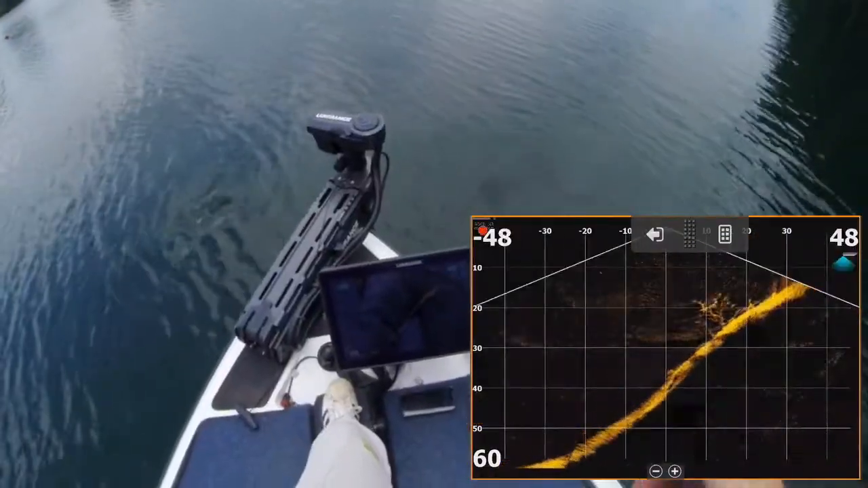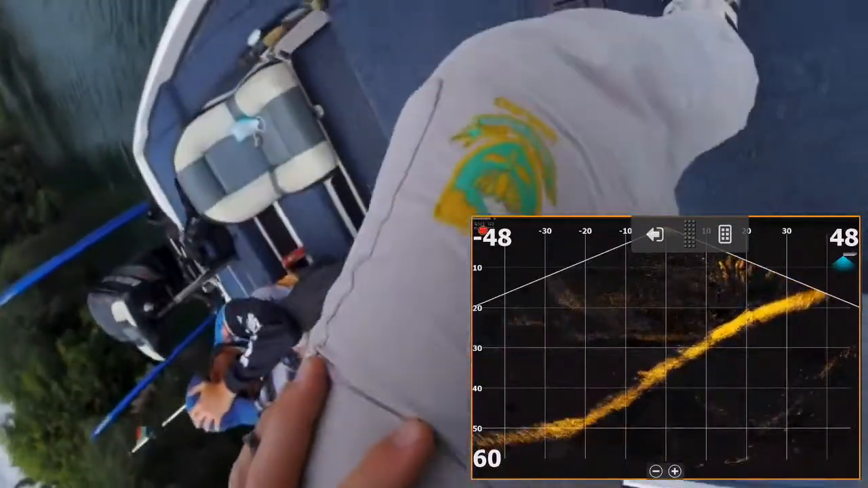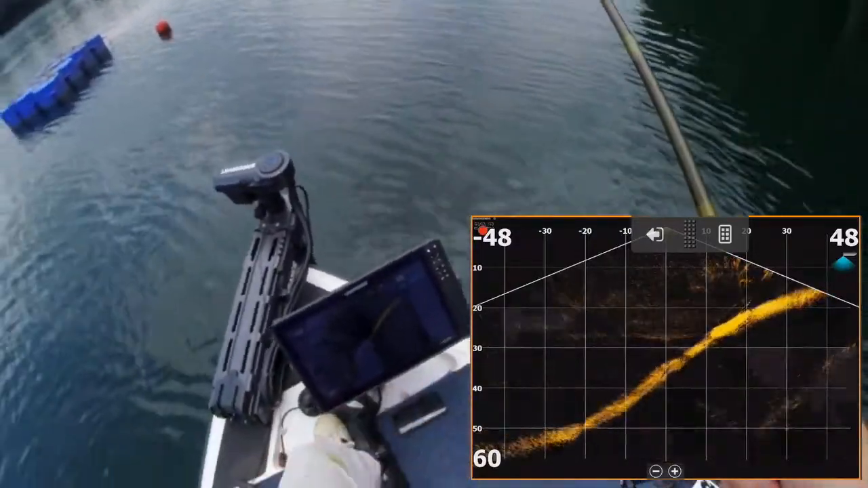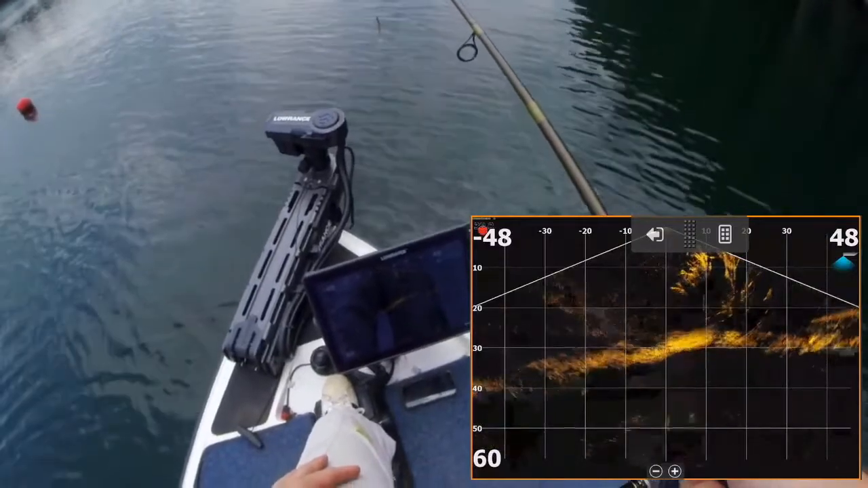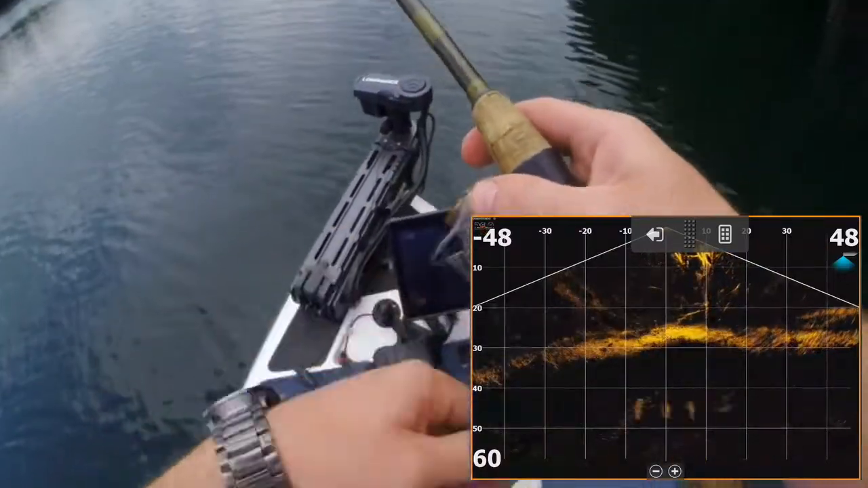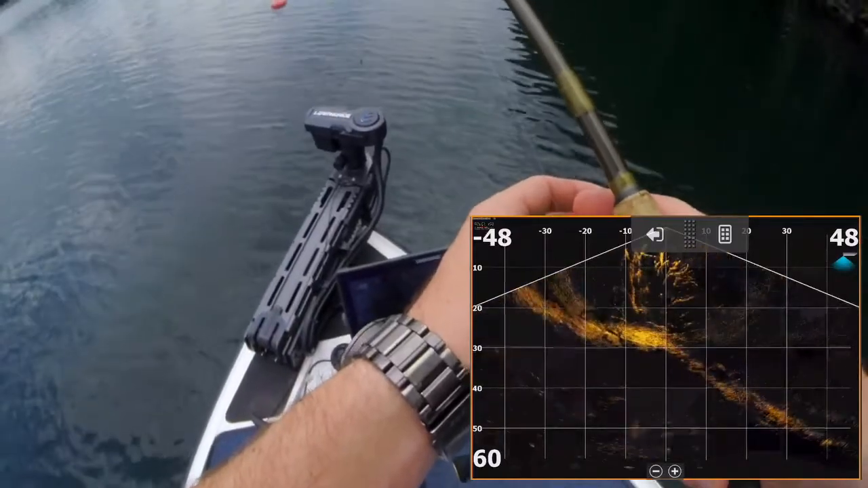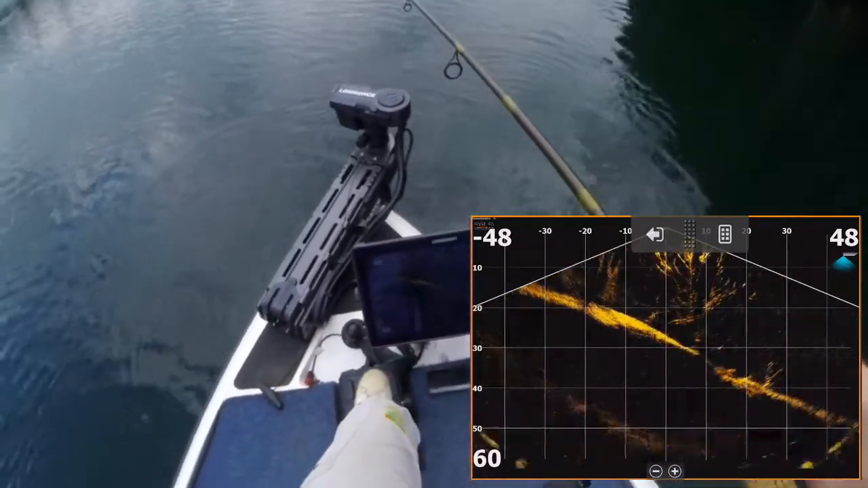Okay, so now we're in active target down mode. Now this is going to be great for everyone that loves vertical fishing, and I don't know many people that don't like it. Heading up on an awesome tree now. I'm going to drop my drop shot into it. Let's get directly over this tree, bring ourselves to a complete stop, and let's drop the drop shot down there and see what happens.